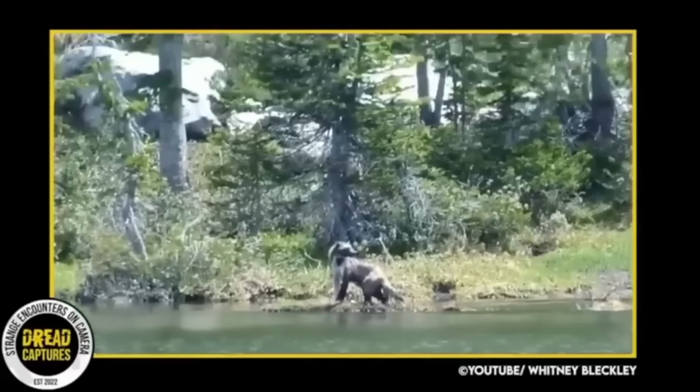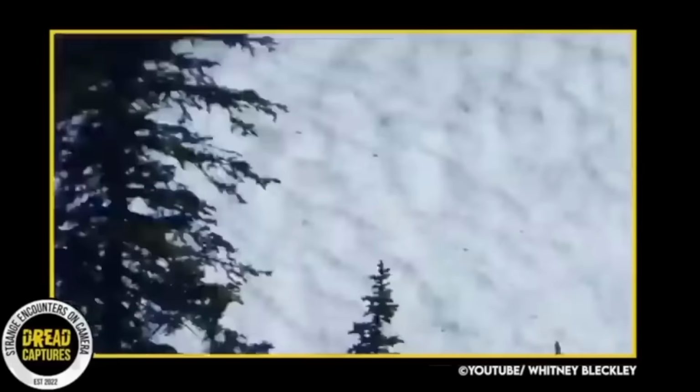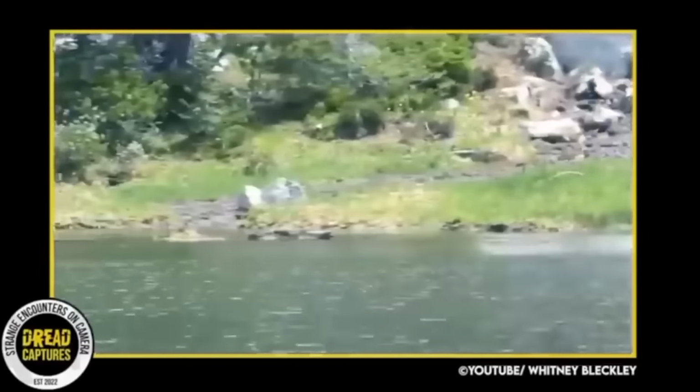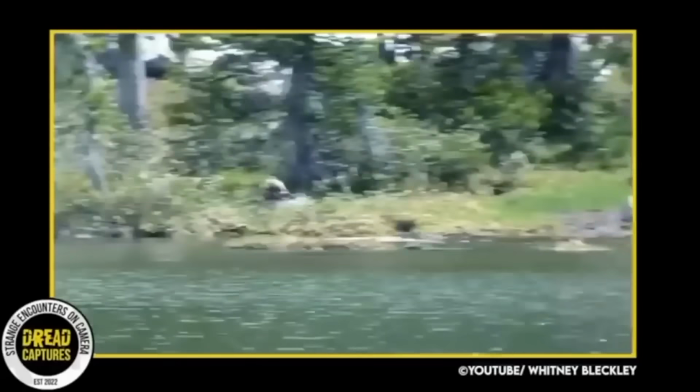He's got his eyes fixed on the baby deer that's stuck in the shallow water. Eventually, the mama deer shows up, and that slows the wolverine down a little bit. The fawn is able to swim away and escape.